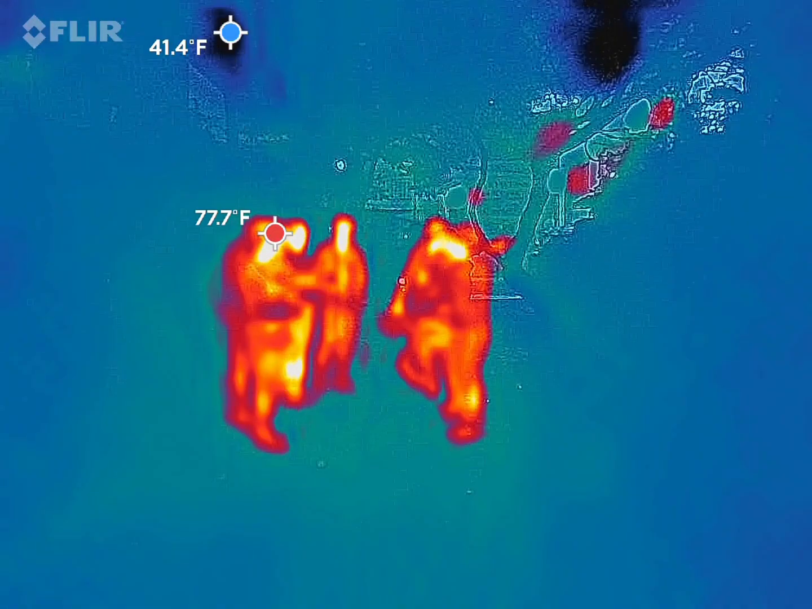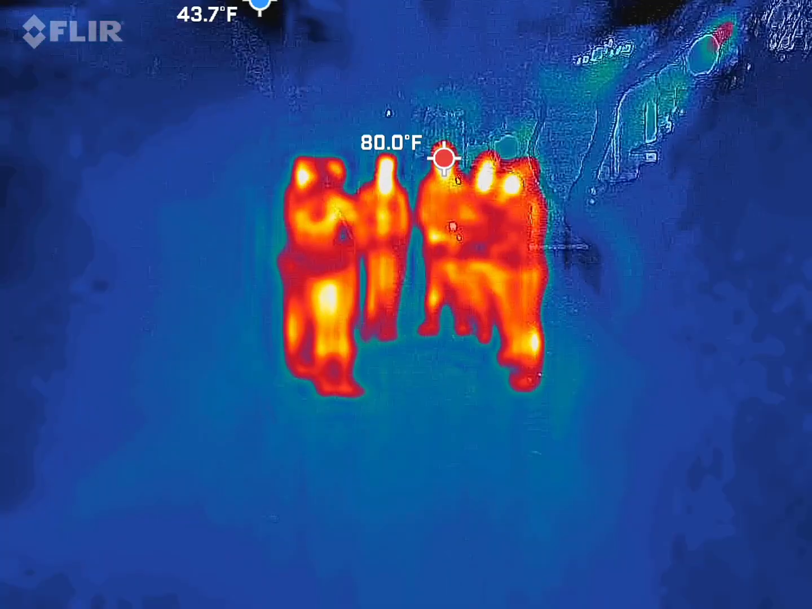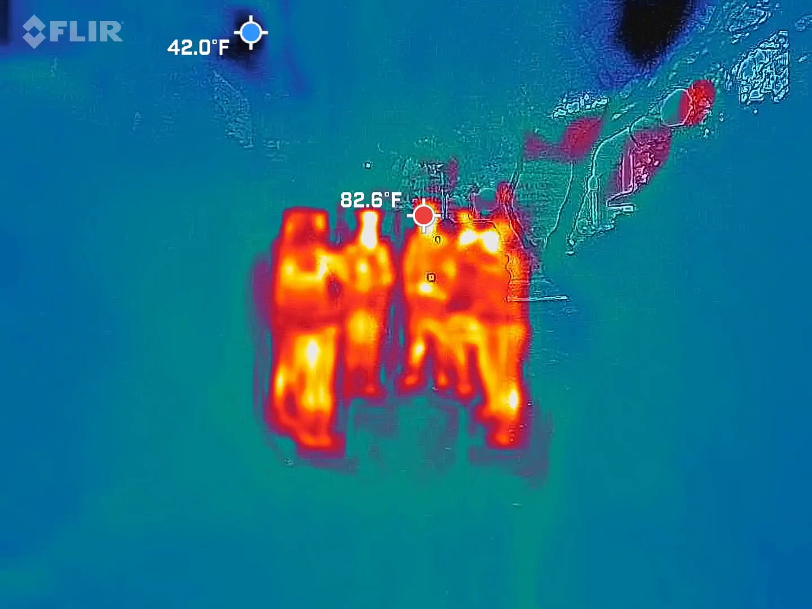So welcome to Philadelphia Alley, by the way. After this location, obviously we're going to get you a new light. I have another one as well. It's from more fresh fuel battery.